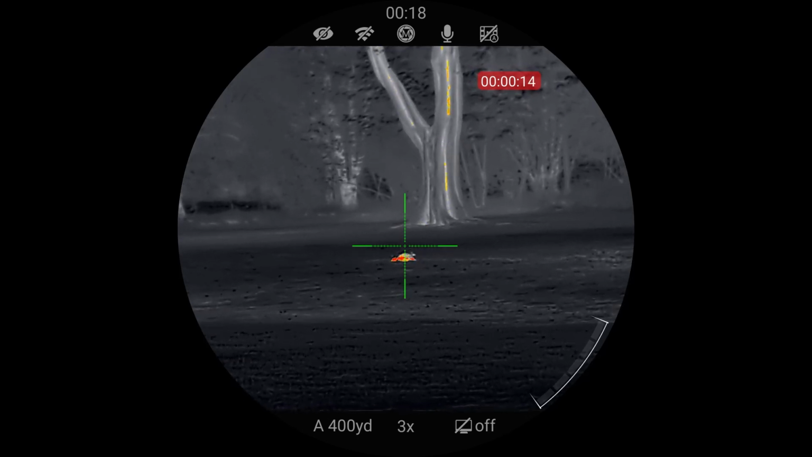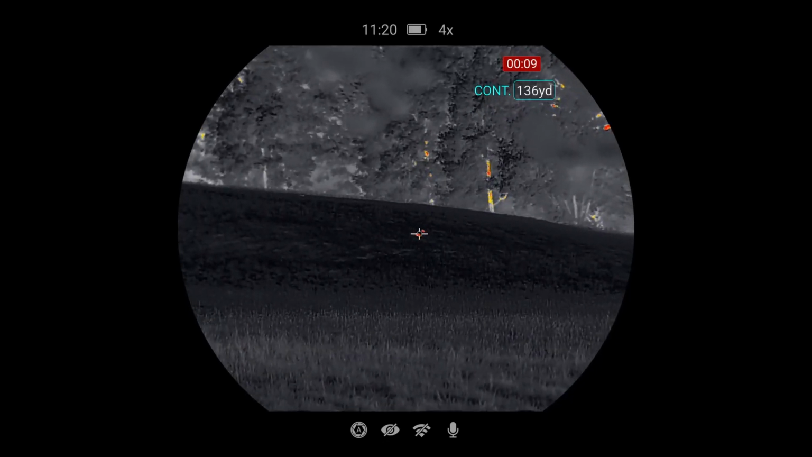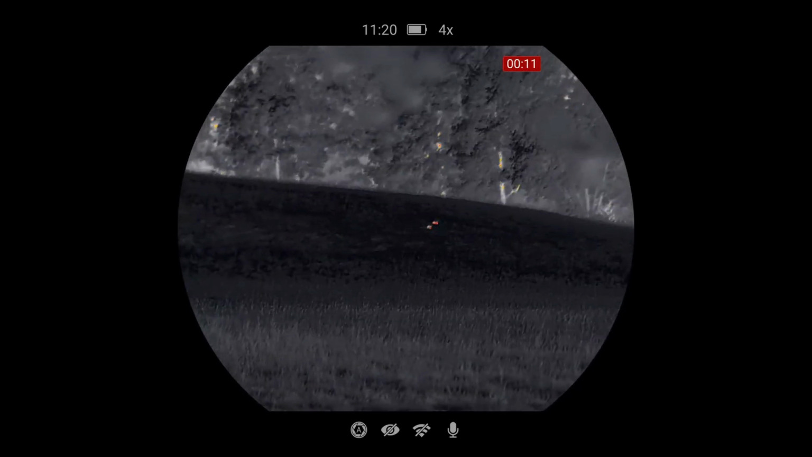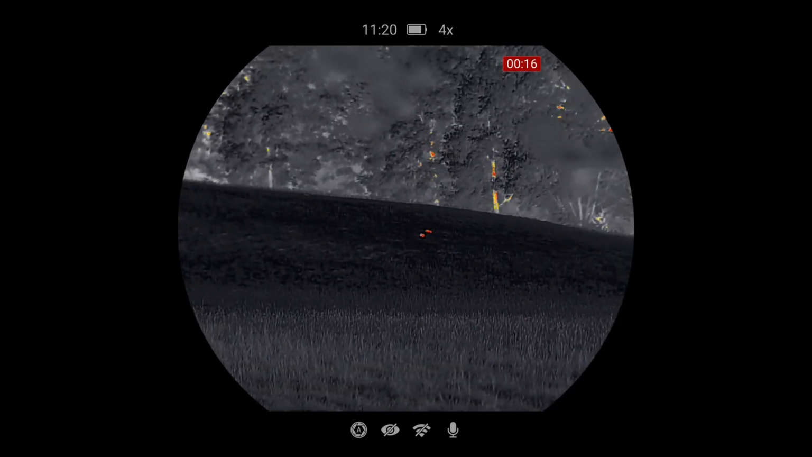Whoa, that stiffened him right up. I just got onto this other permission. There's 2 rabbits 136 yards away. So I'm going to slowly walk in and hopefully we're going to be able to get a shot.